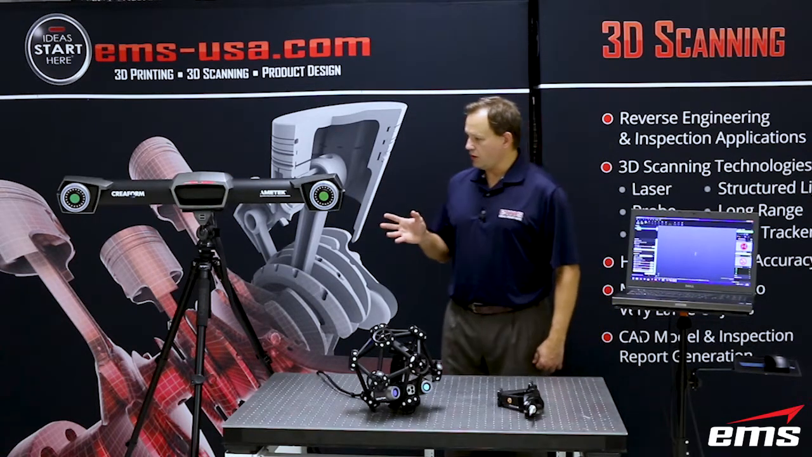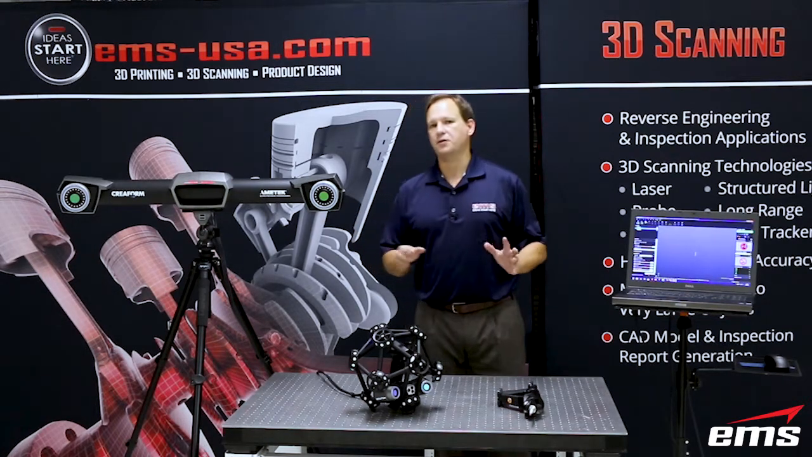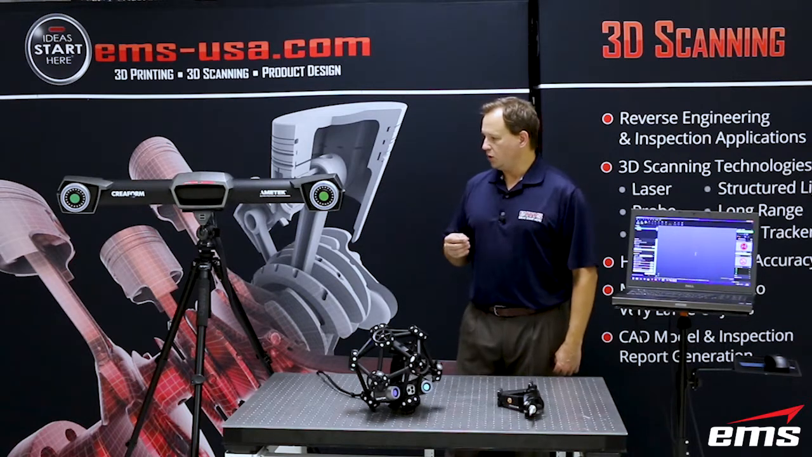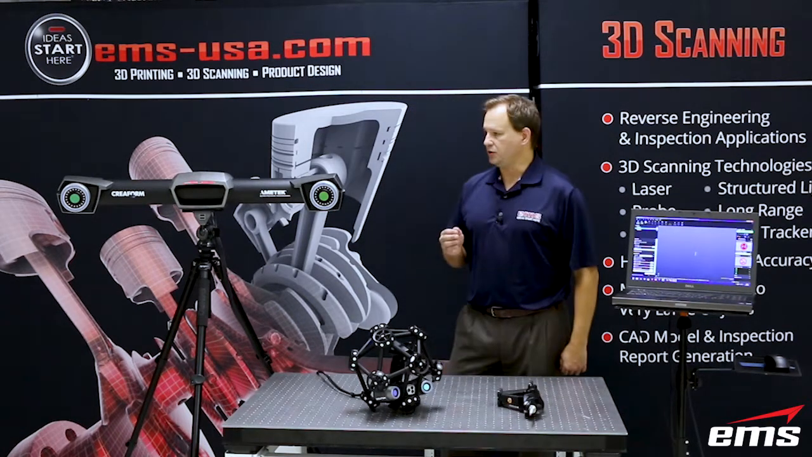So to start off, I want to just show the different components of the system, and then we're going to get it all set up and we'll do some actual scanning and probing. So the system has three main components that you'll use.